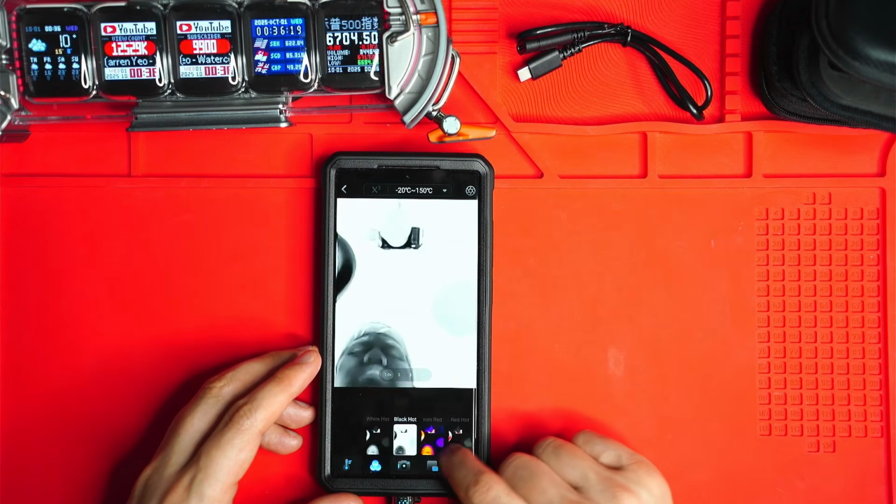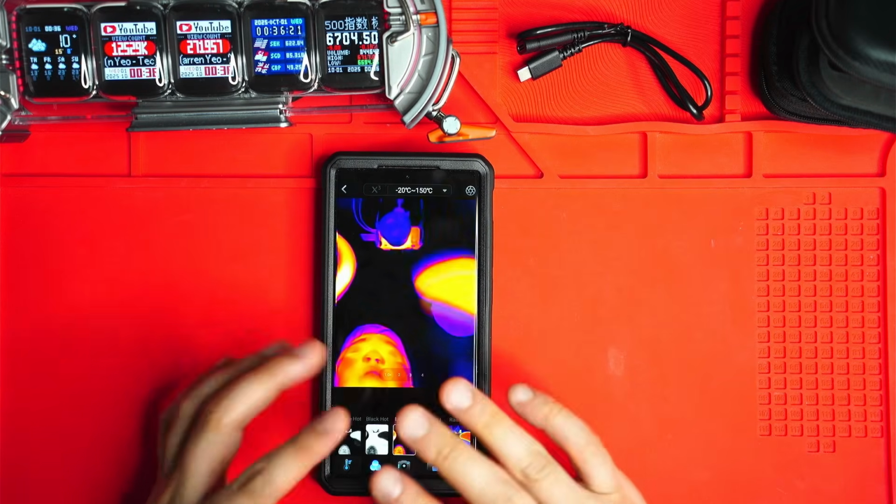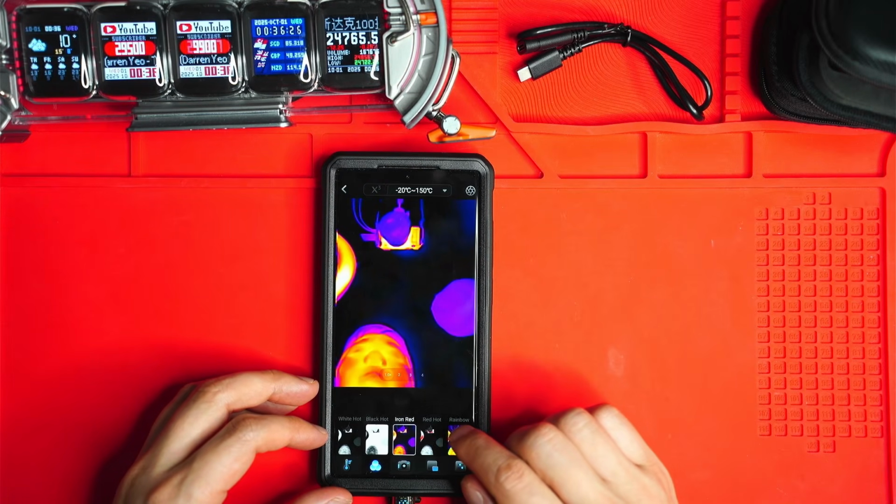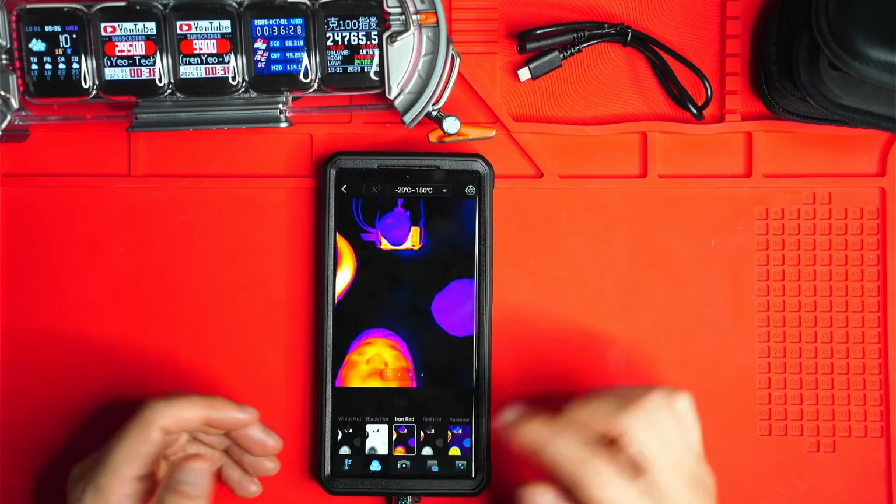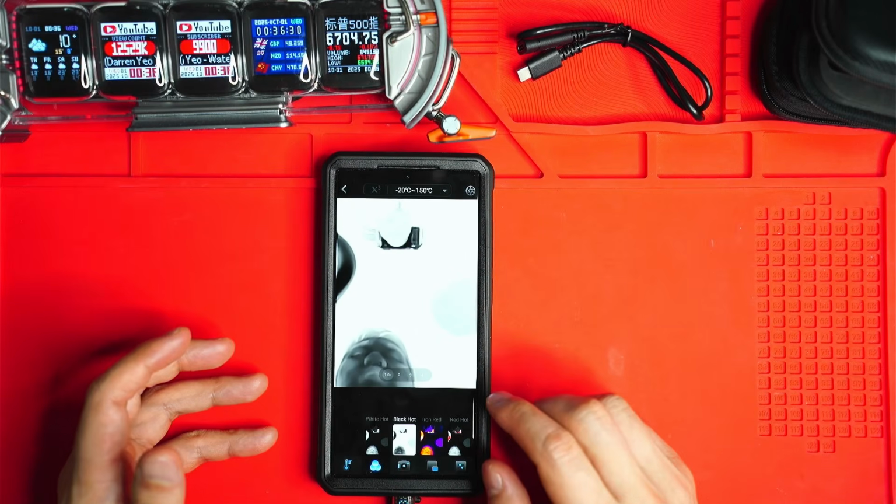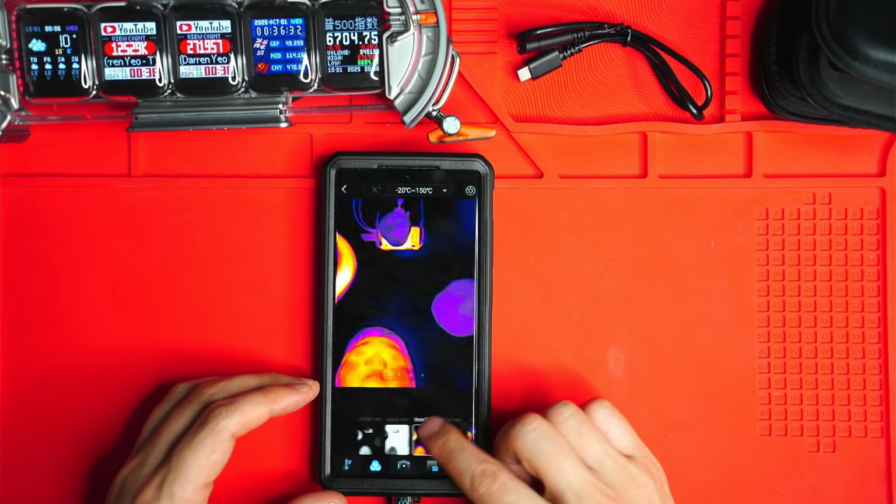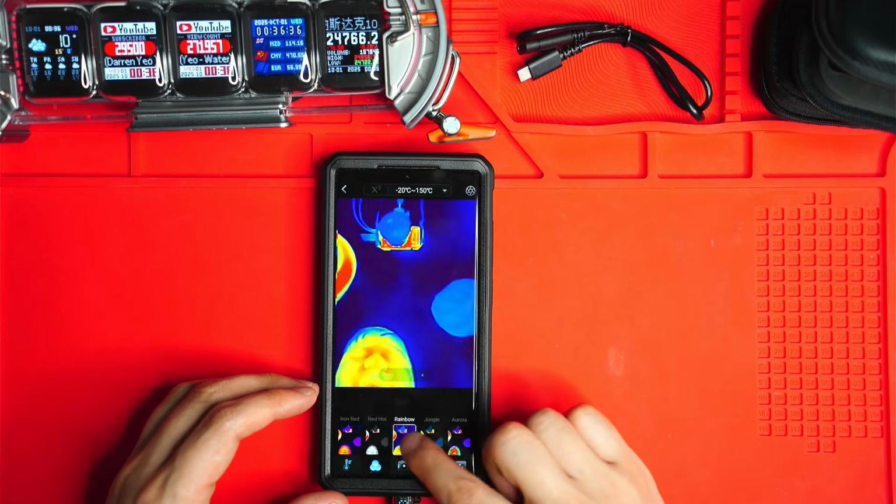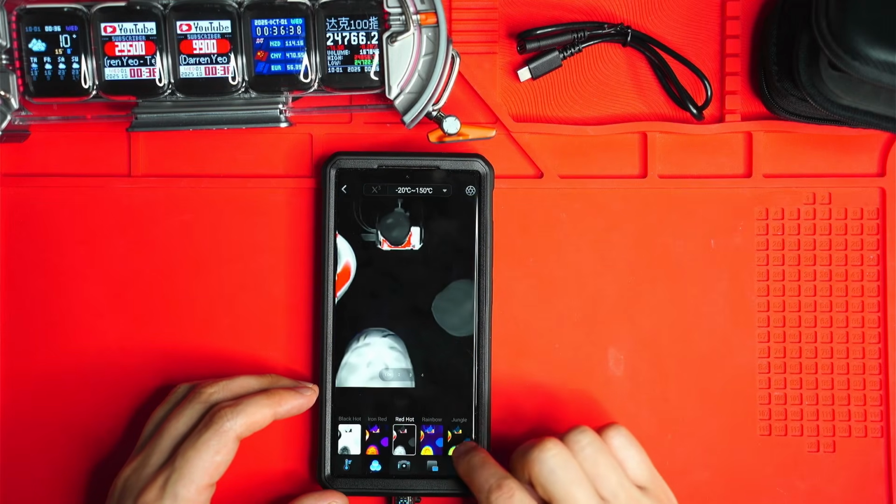Iron red just displays I guess a wider range of values, so you can see between the lowest temperatures to the highest temperatures, whereas the black hot mode really just emphasizes the hottest parts of the scene. And white hot, similar sort of thing, except it's in white. And red hot, that emphasizes the hottest areas on the scene.